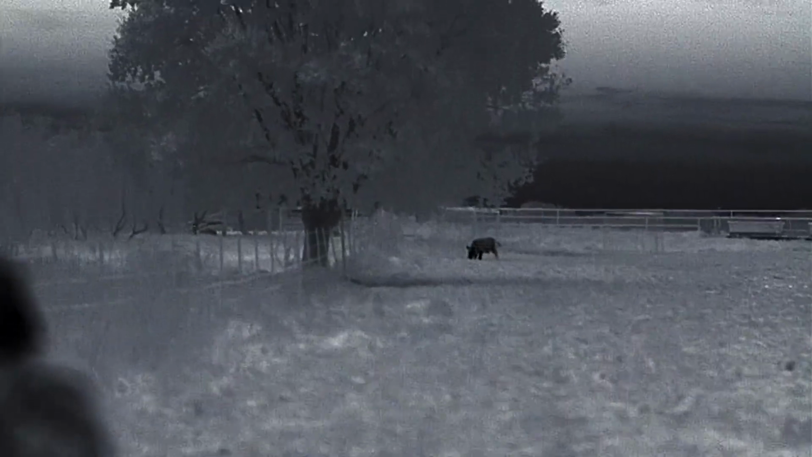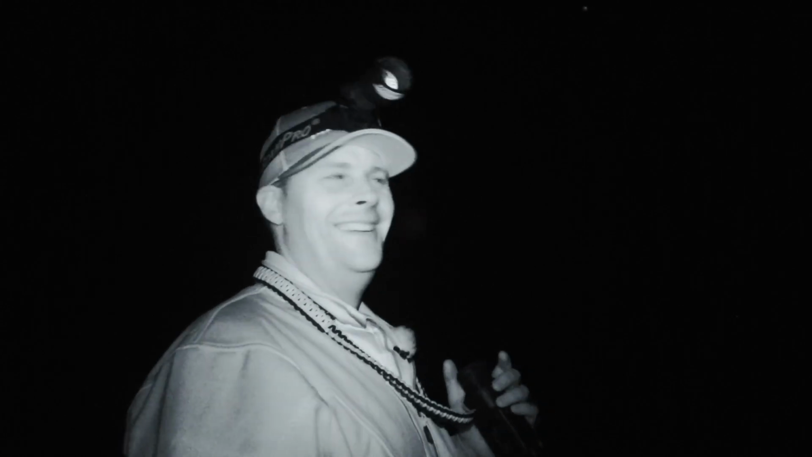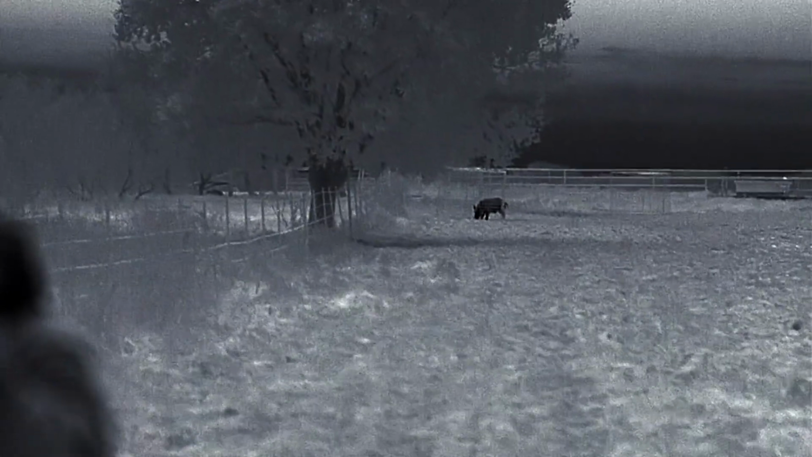That's the first time I've ever done that before. We literally just stalked 500 yards on a pig. Somewhere between the time we left and the time we got here, he got in the trap. We might as well go over there and check him out.